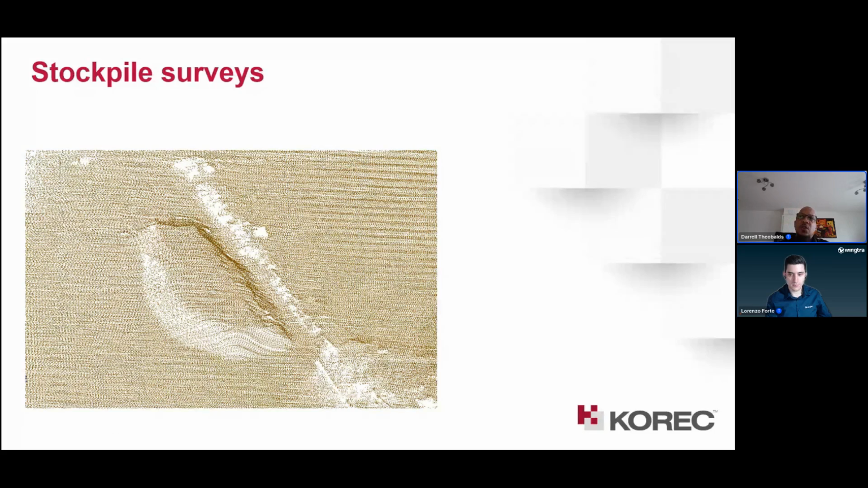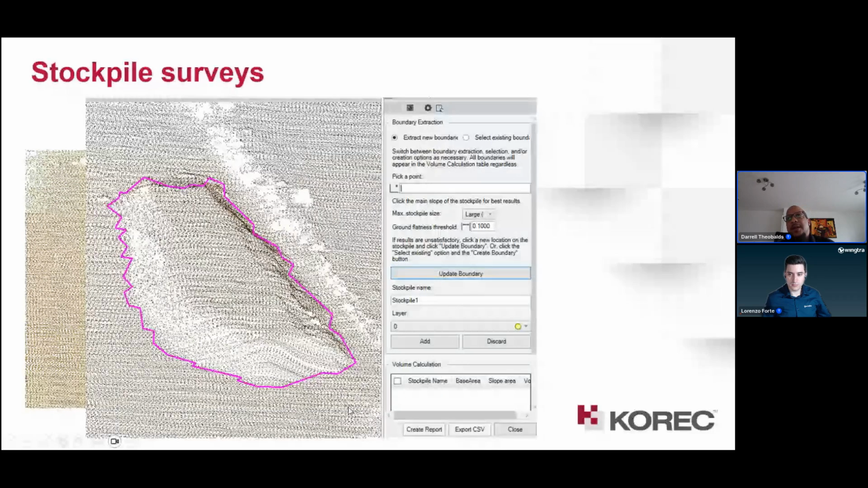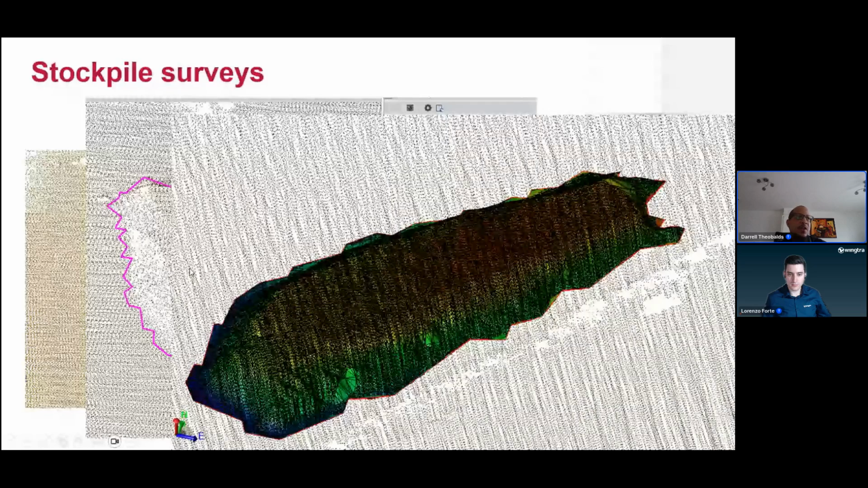With the tool, you have the one-touch stockpile. You simply click to create a point in the middle of a stockpile, and it will automatically do a boundary around it. Or you can do it automatically, and it will select all the stockpiles on the site with boundaries around them, and create your surface model from that, which is pretty handy.